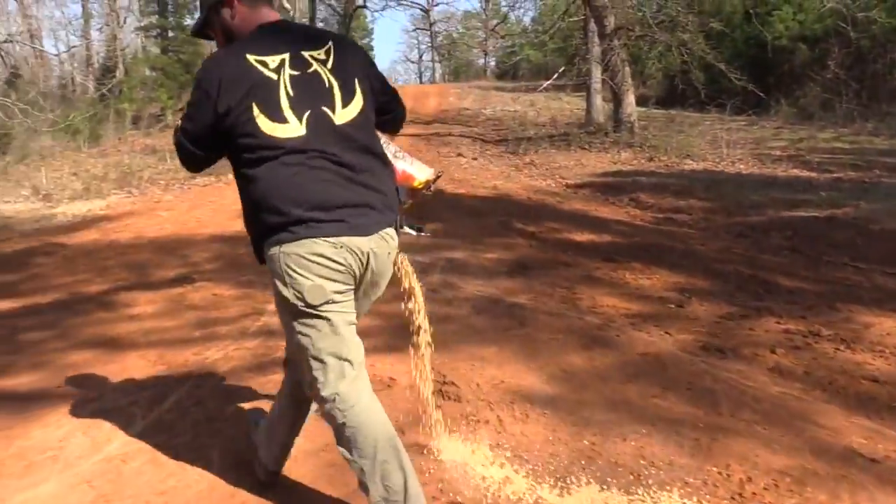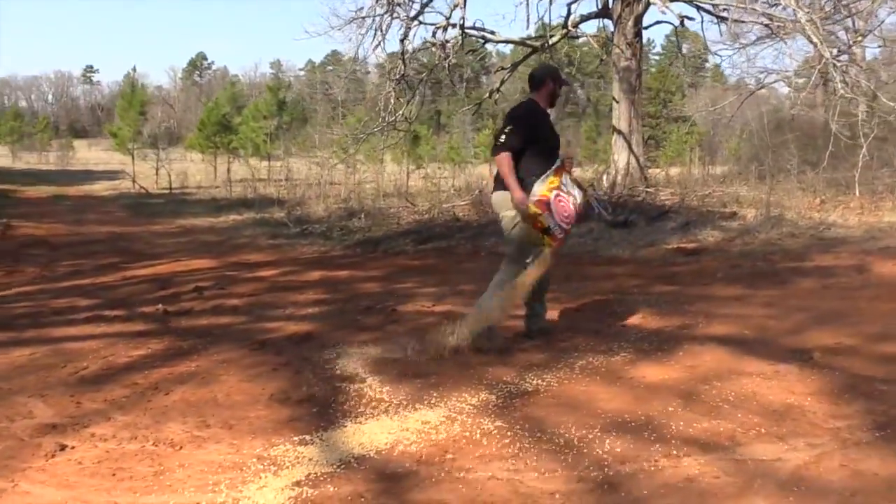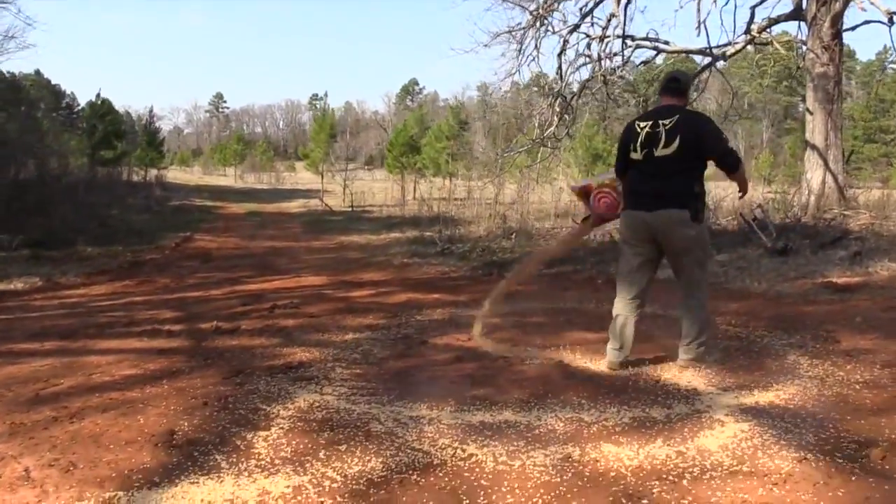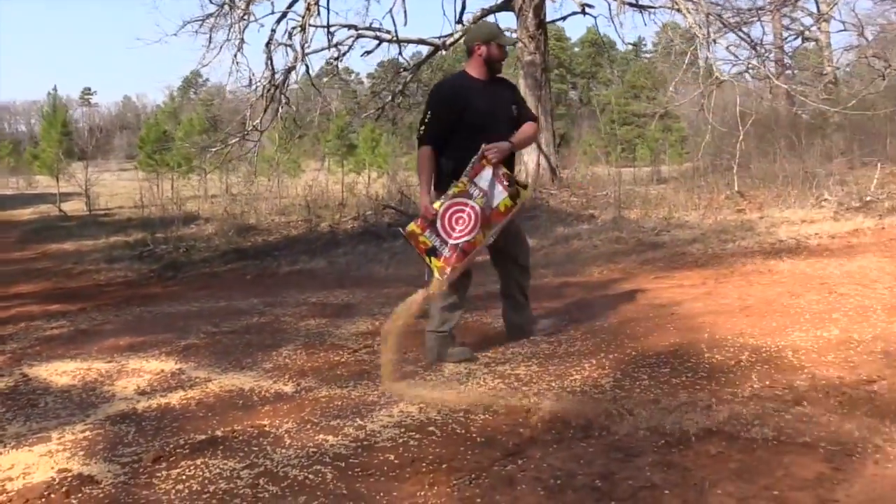You bait them there. It's not going to attract the hogs. Some of the ranchers worry about us bringing in hogs. The hogs are already there. That will just hold them so we know where to look when we come out there to the field, so we can get a better shot.